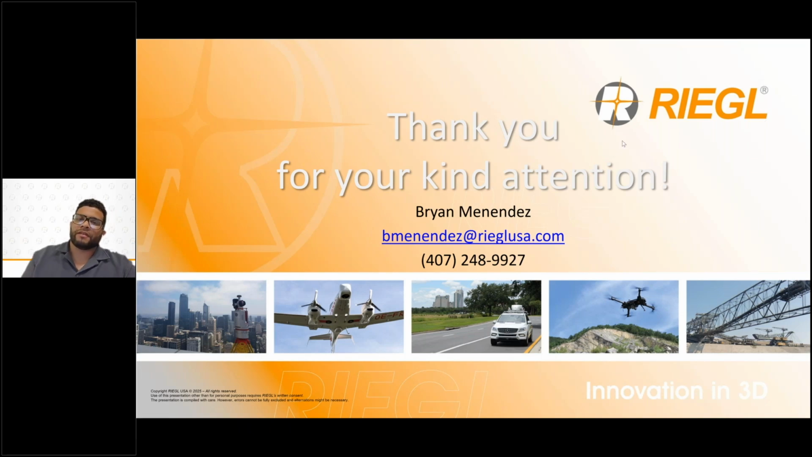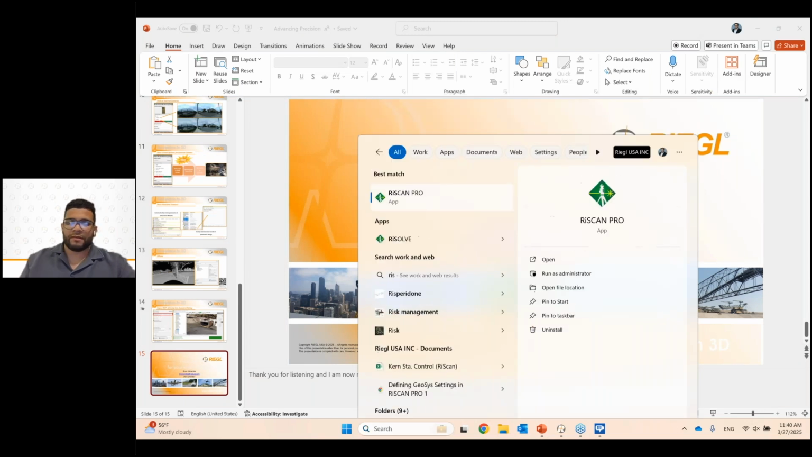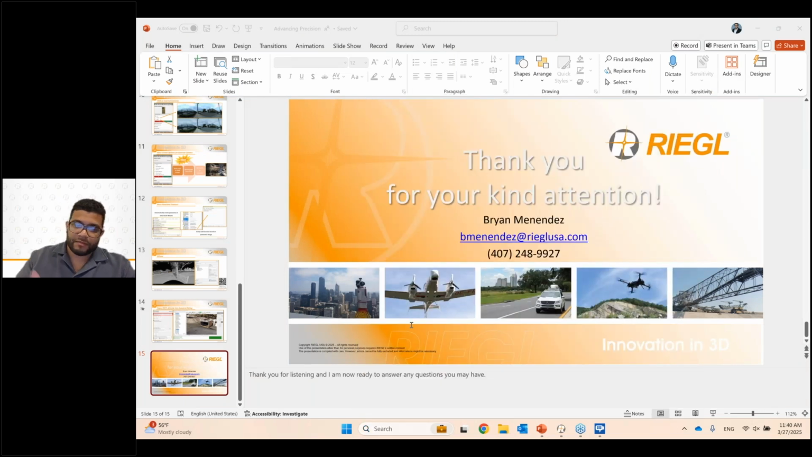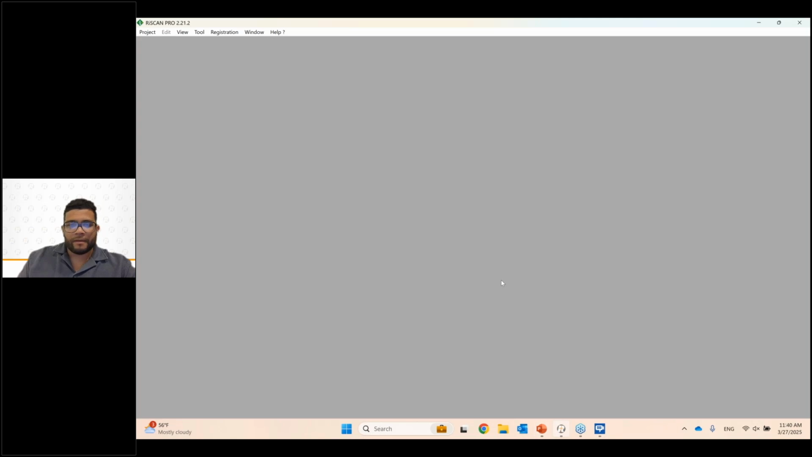So the question is, if the VZ-600i is mounted on a boat for shoreline survey, is there a recommended vessel speed? Pretty much across the board, you're not going to want to go any faster than 15 to 20 miles per hour. I do have a data set I can show you of the scanner on a boat scanning some shoreline. I can send you this data set later if you want to reach out to me as well, but I can show you the data set real quick.